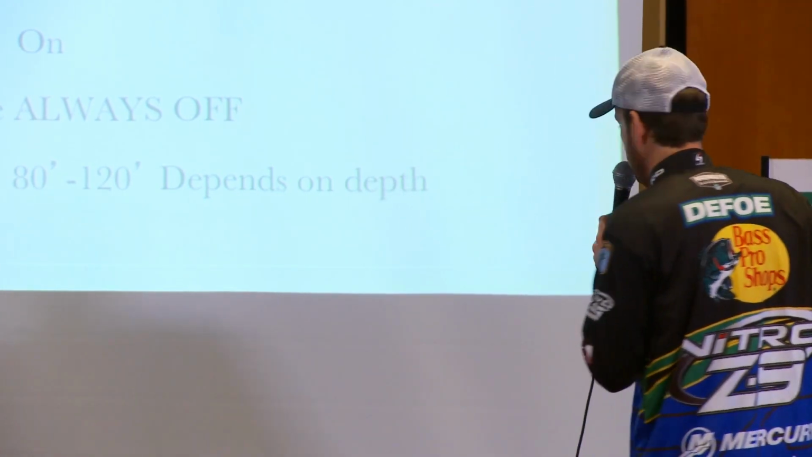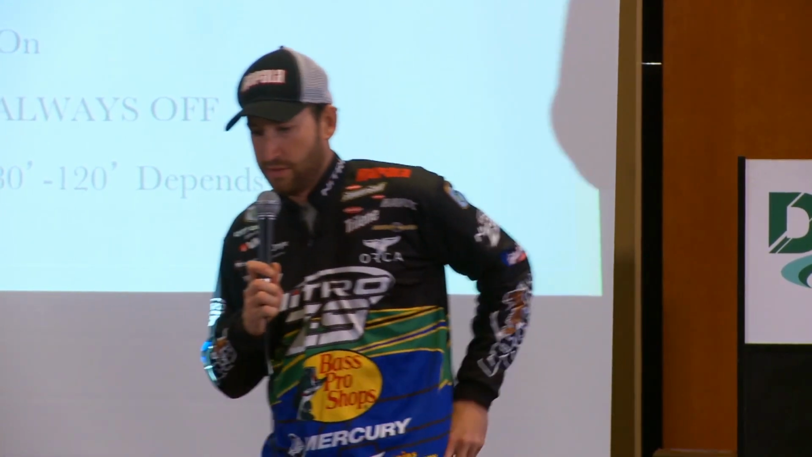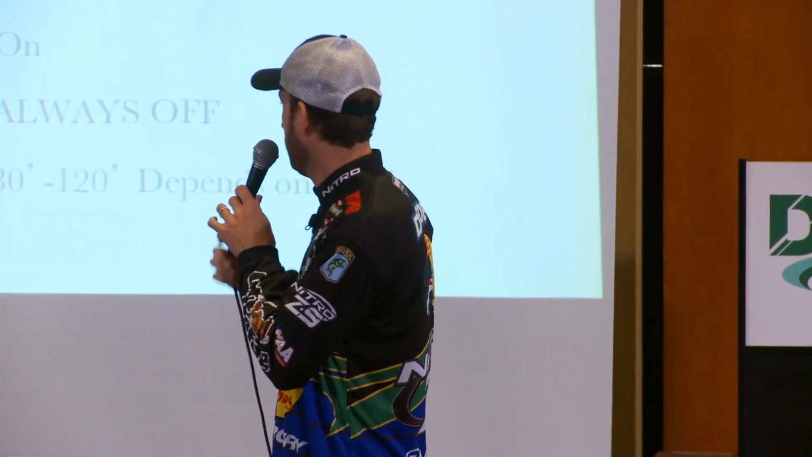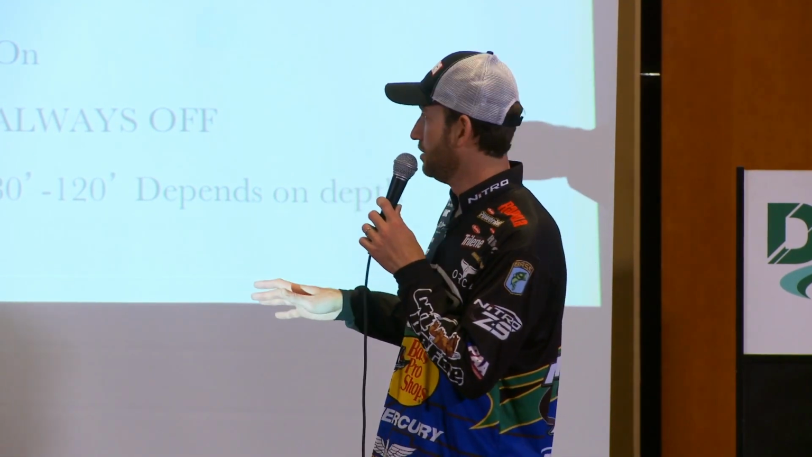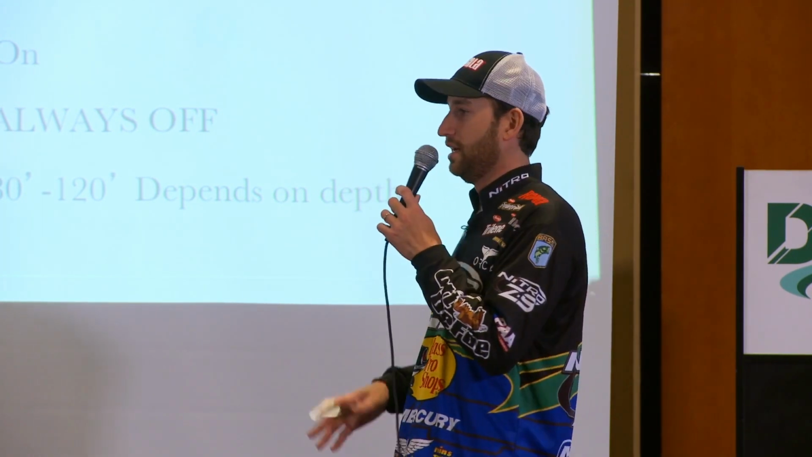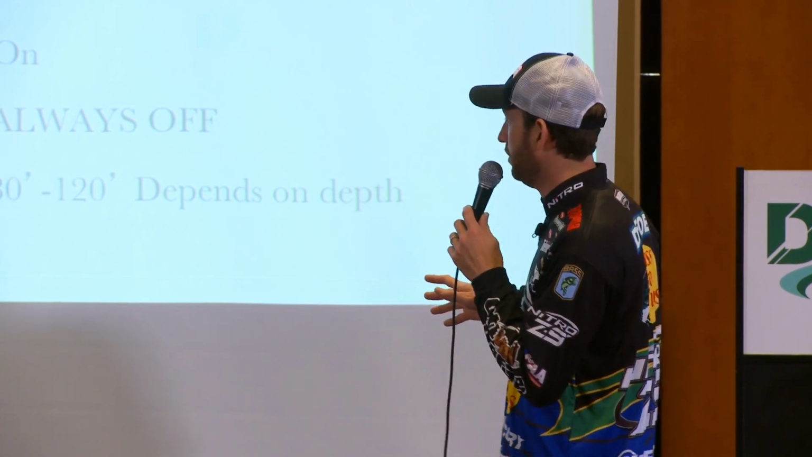The contour mode, what do I do with my pointer? Here it is, okay. The contour mode, I'll show you on this next screenshot, but I always leave it off. I've never seen a time when I wanted it on. It eliminates the water column, and I'll show you on this next slide, but it's something I never want to do.